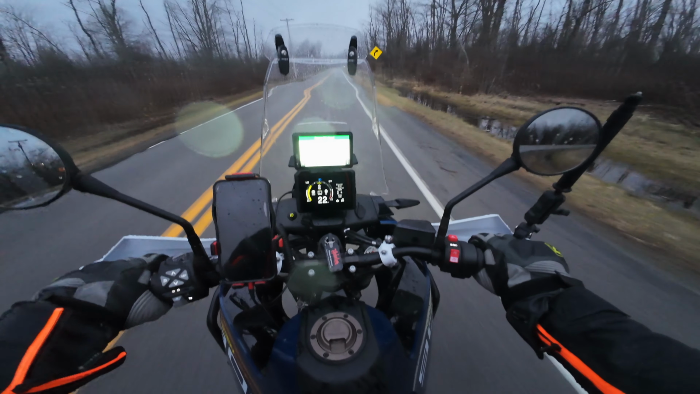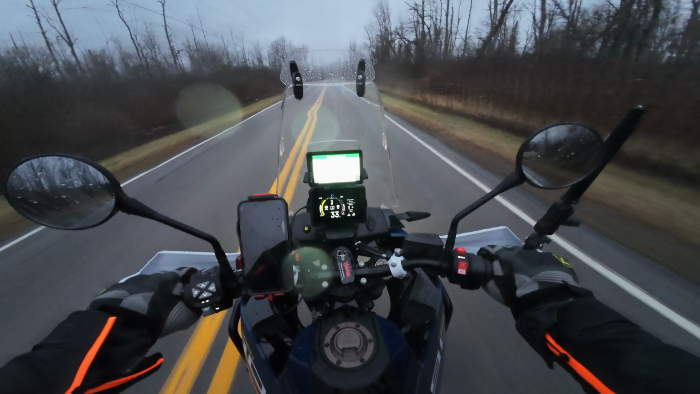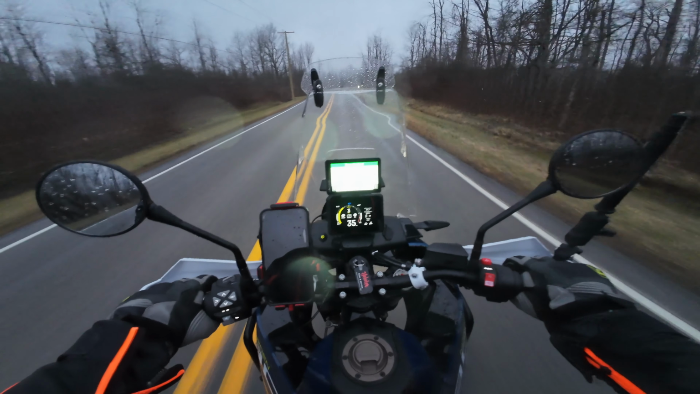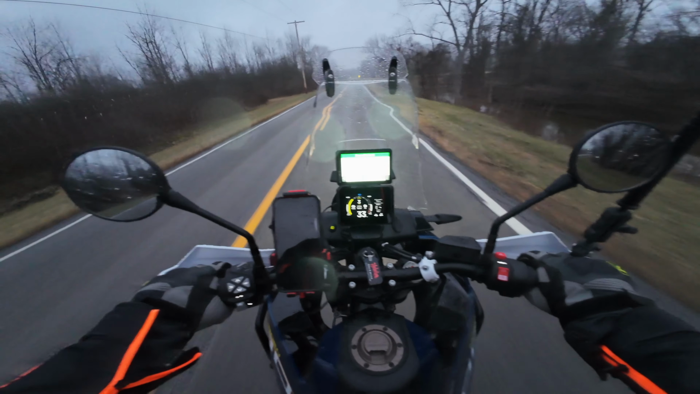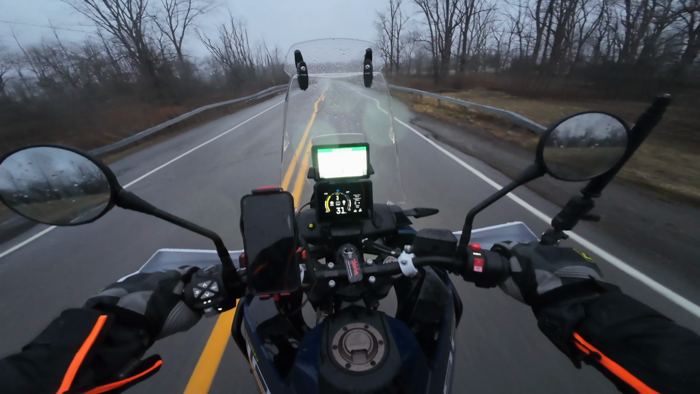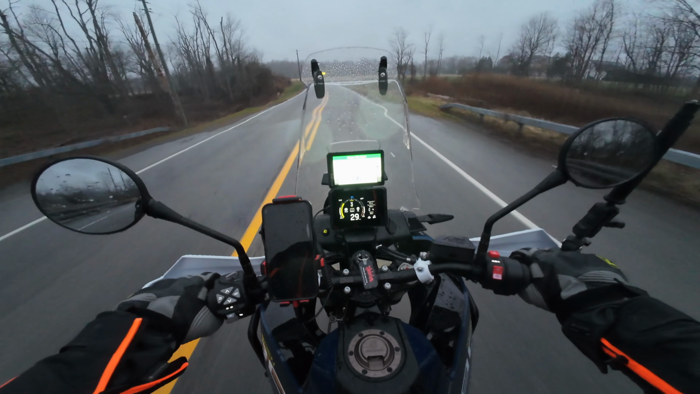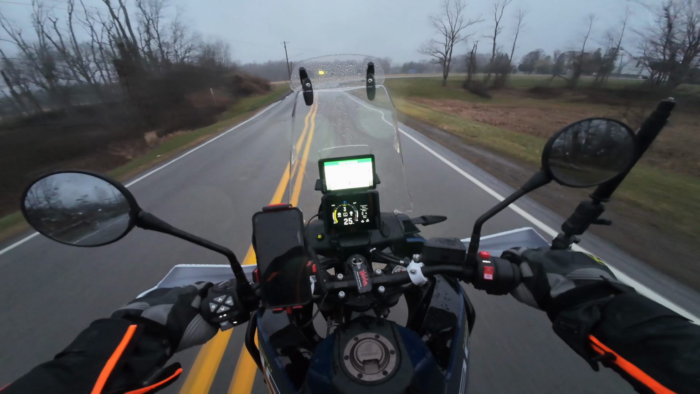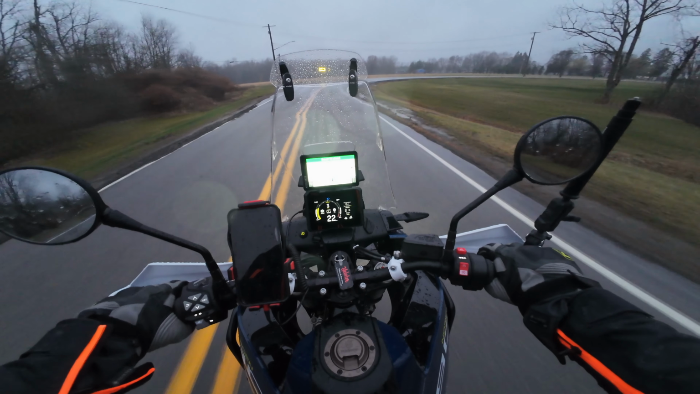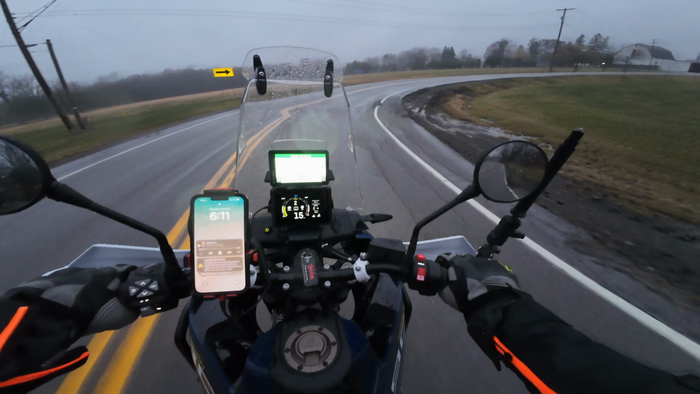So this is what you do with the expedition, right? Go on a little expedition. This is why I got her. My phone sent a message that charging's not possible because it detects liquid. I have it plugged into the bike. Well, that's good to know. It has a little feature like that.